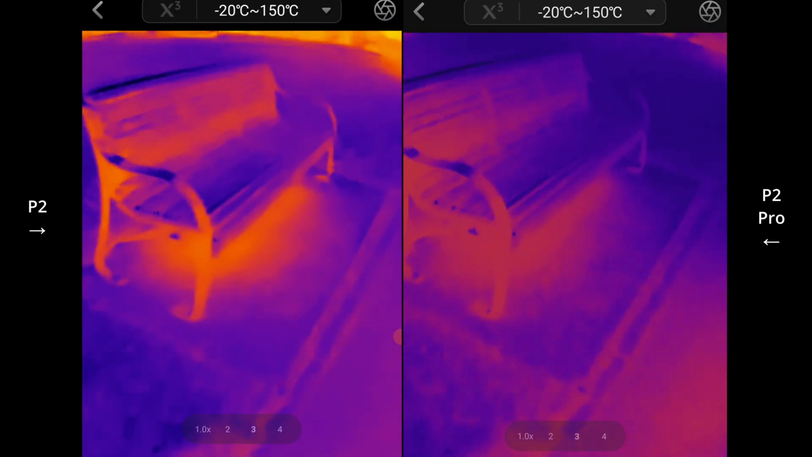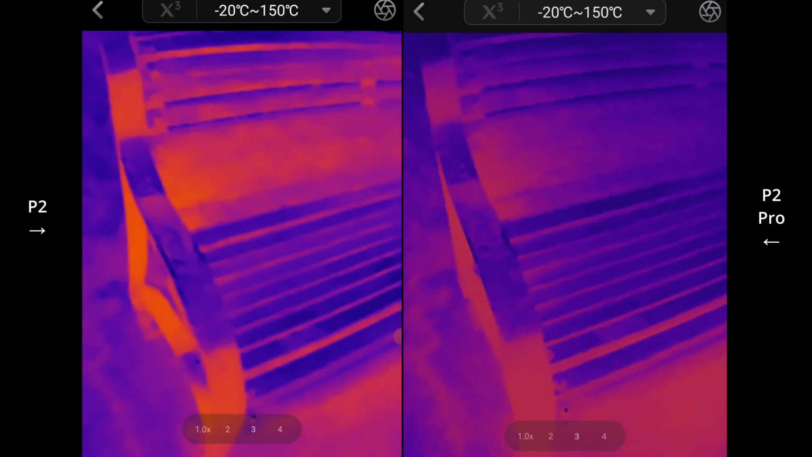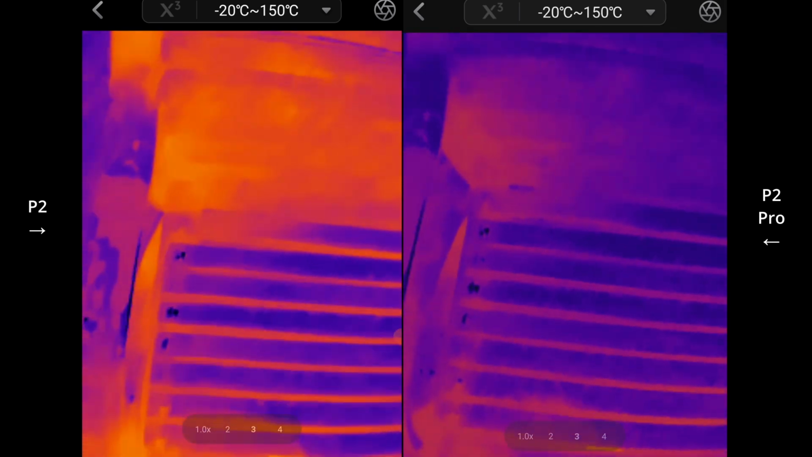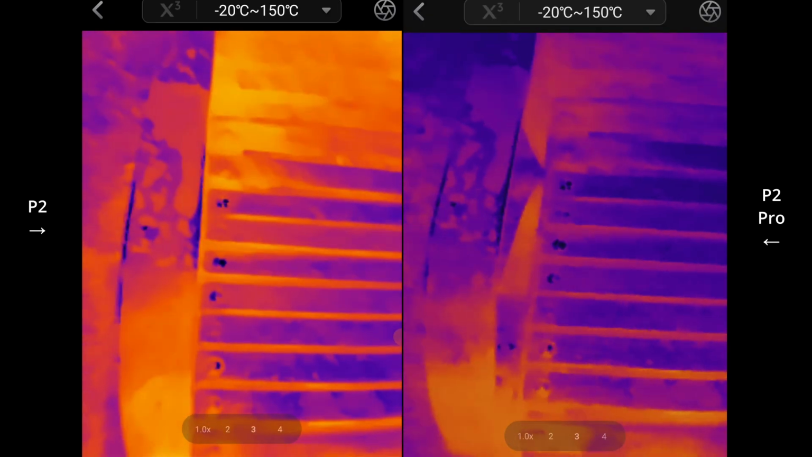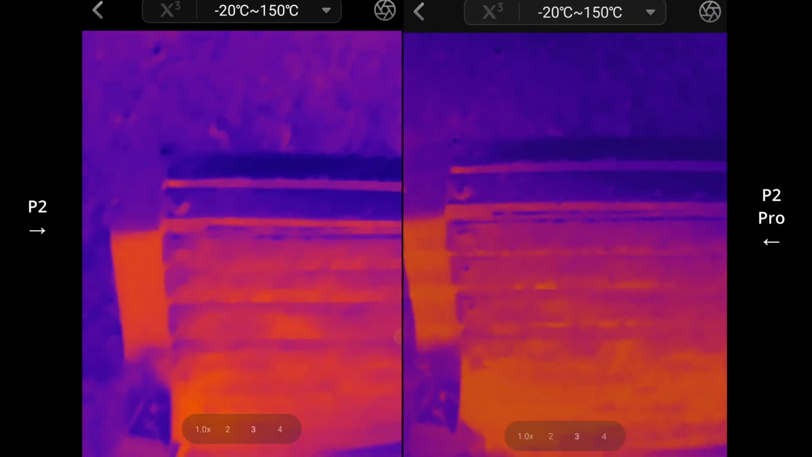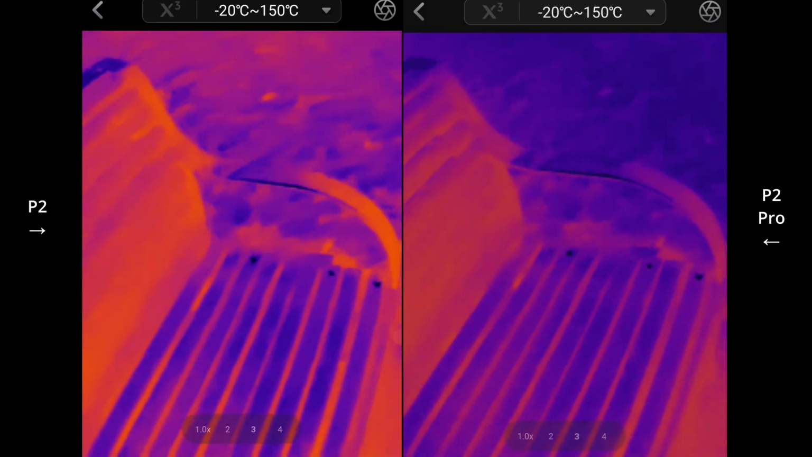Okay, let's have a look at this park bench. This will probably be a better indication of the level of detail. Very similar.